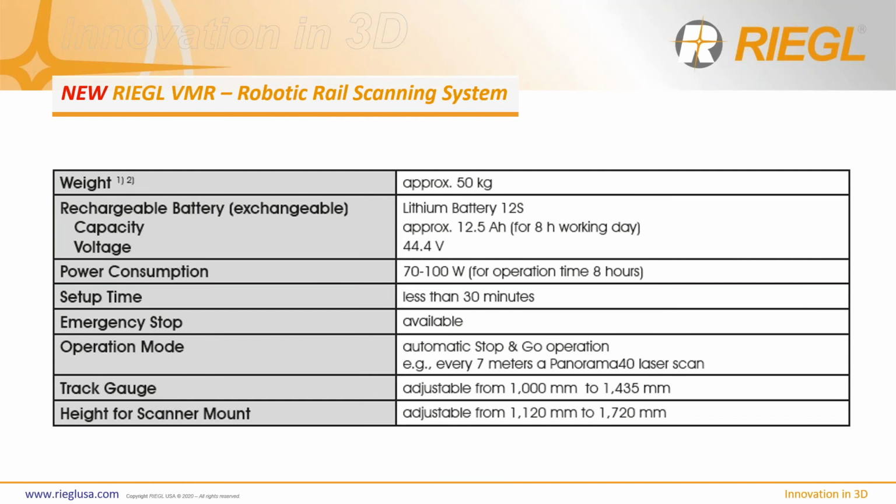So yeah, these are just the specs. And the data sheet for this is also online. So you visit our website, RIEGL.com. You'll be able to find this product.